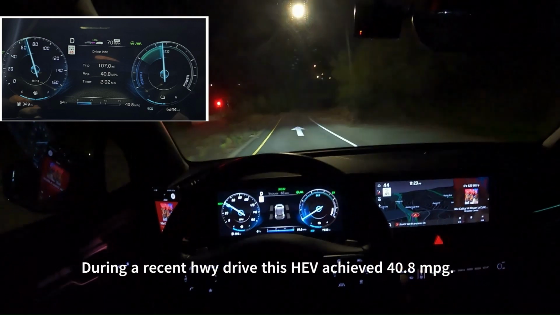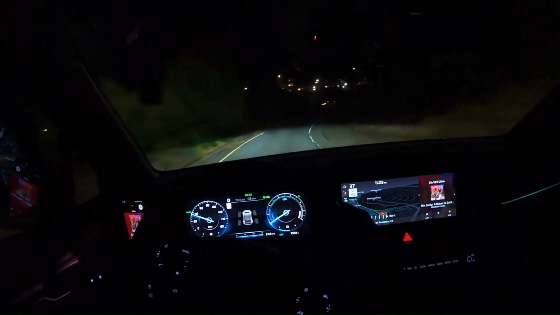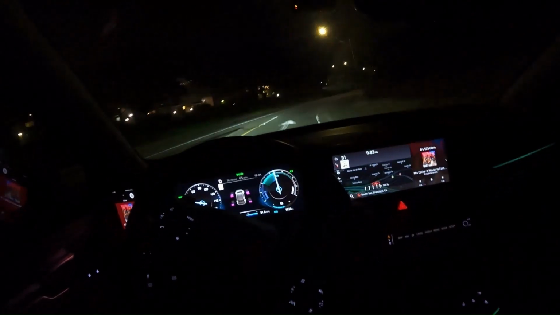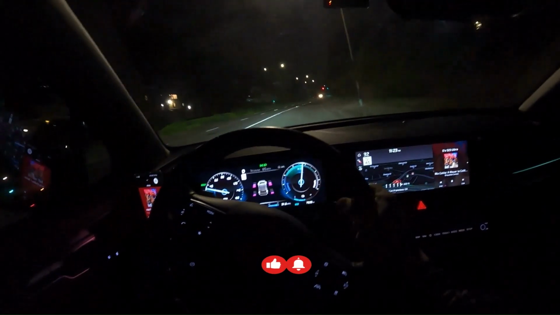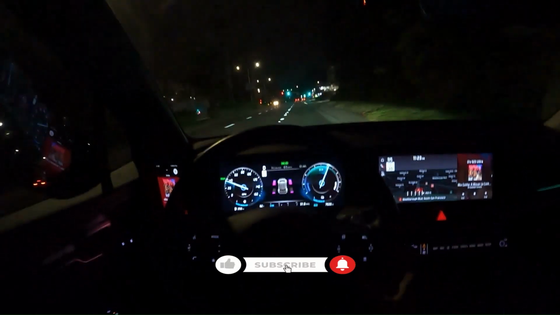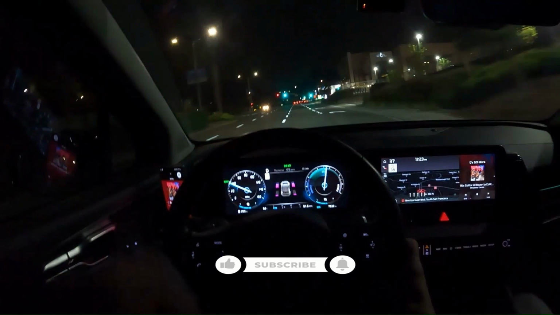Okay, well that pretty much concludes the end of my night drive review of this Kia Sportage SX Prestige all-wheel drive.